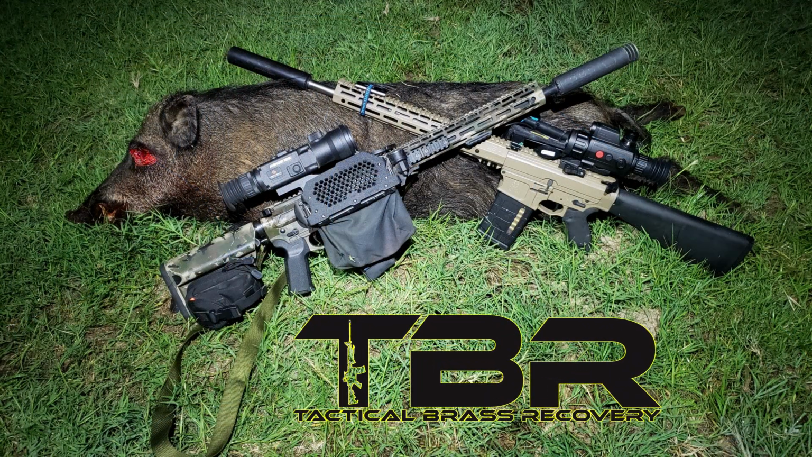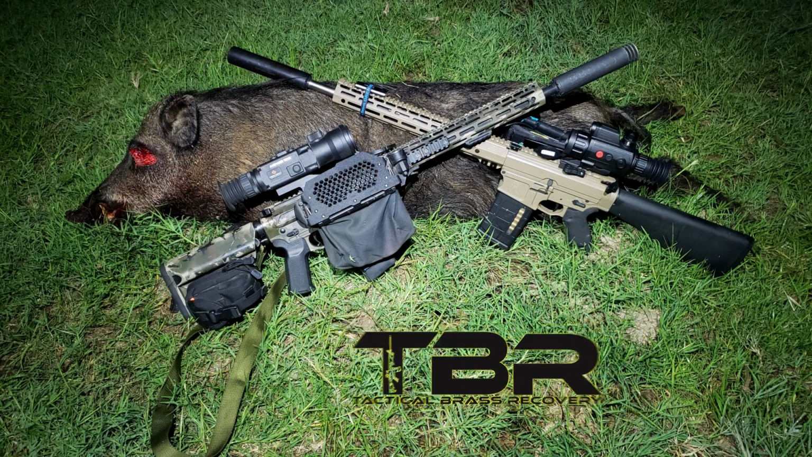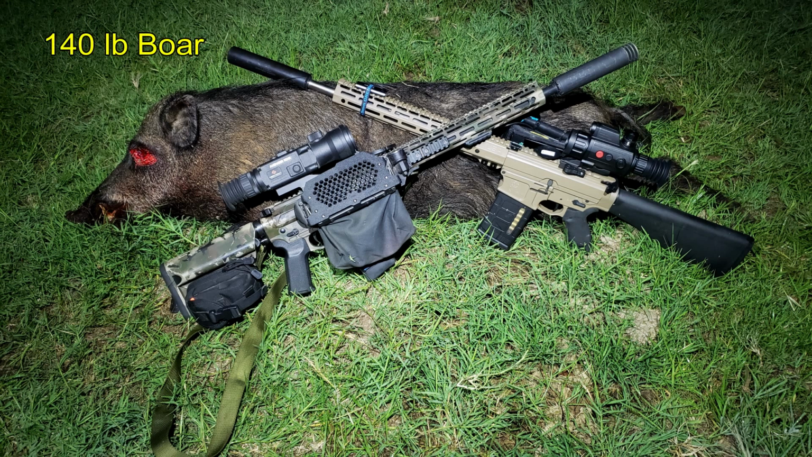Brass Catcher by Tactical Brass Recovery. The boar came in at 140 pounds, and we still had targets in the next pasture.